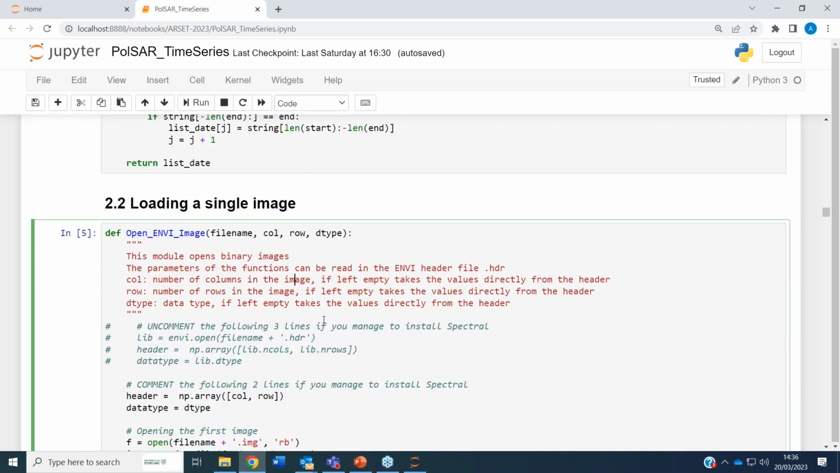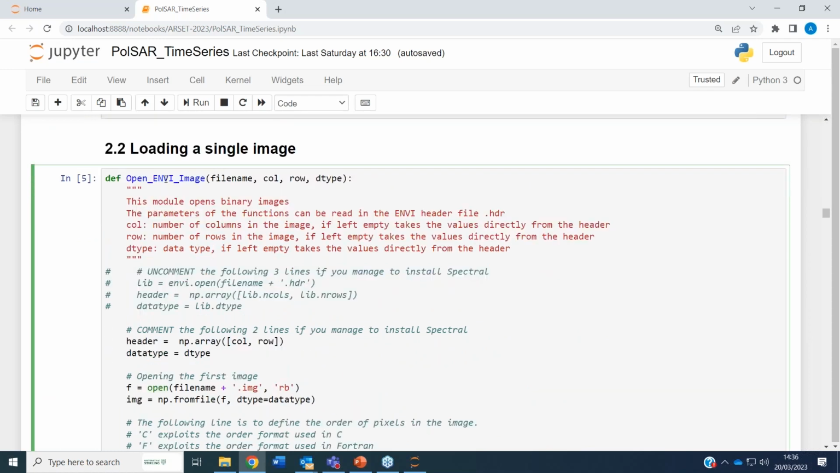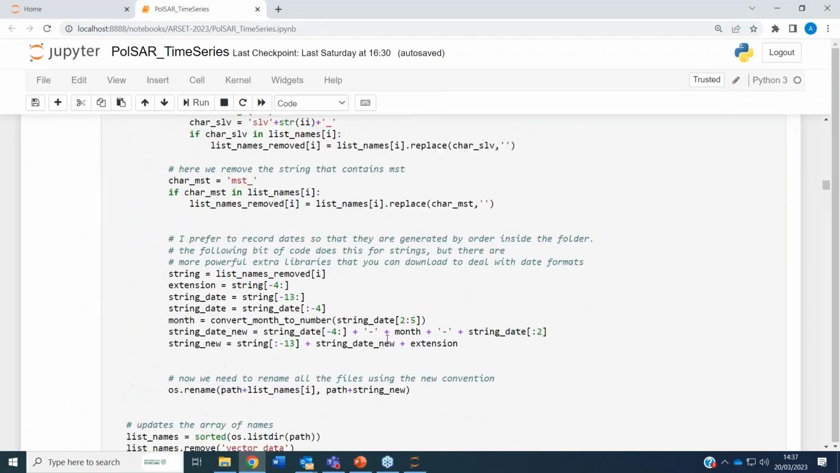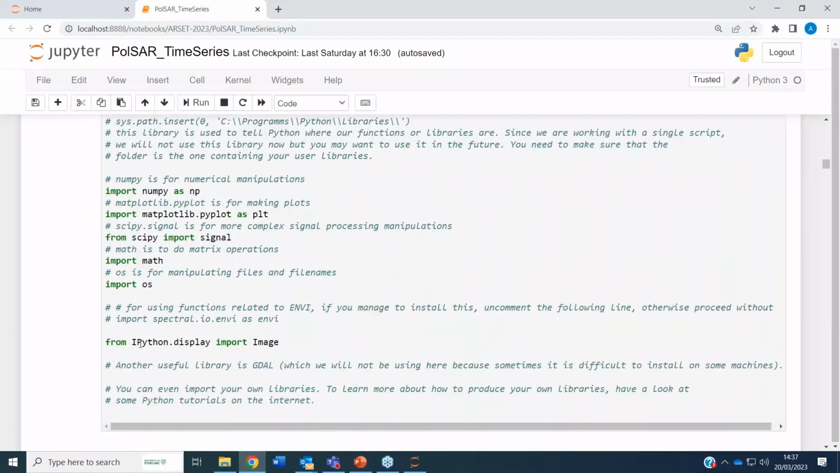function is about reading a single MV image. Remember, the images coming out of Snap are in binary MV format, so we need to read them. And if you manage to install this library called Spectral, where we call the function MV here, I can show you the things before. If you manage to install this library, then you can use it straight away, and you are able to make your code more robust without hard coding.